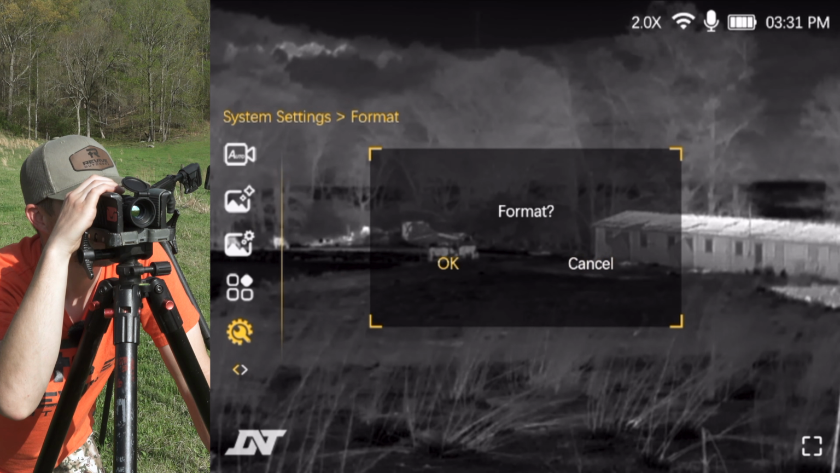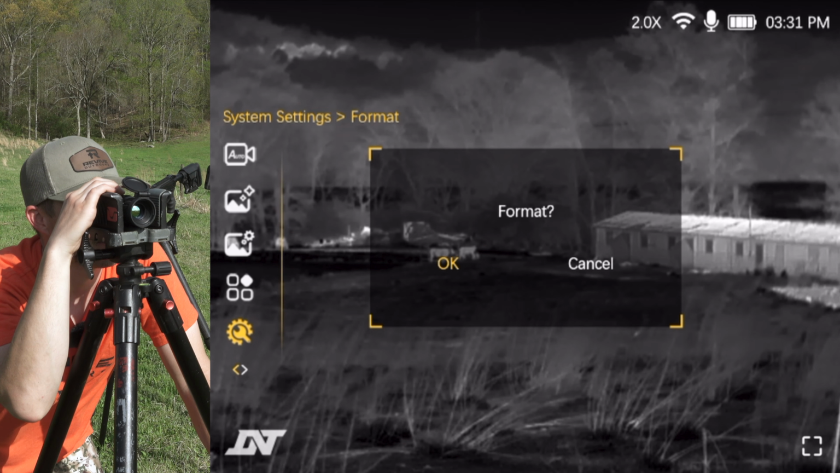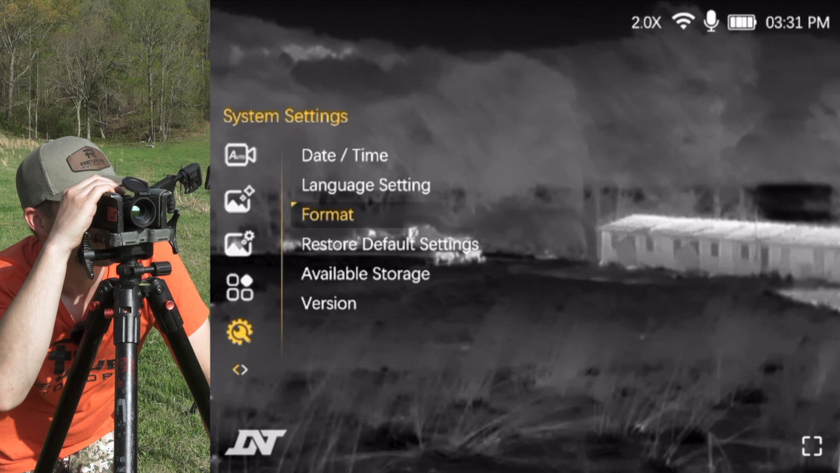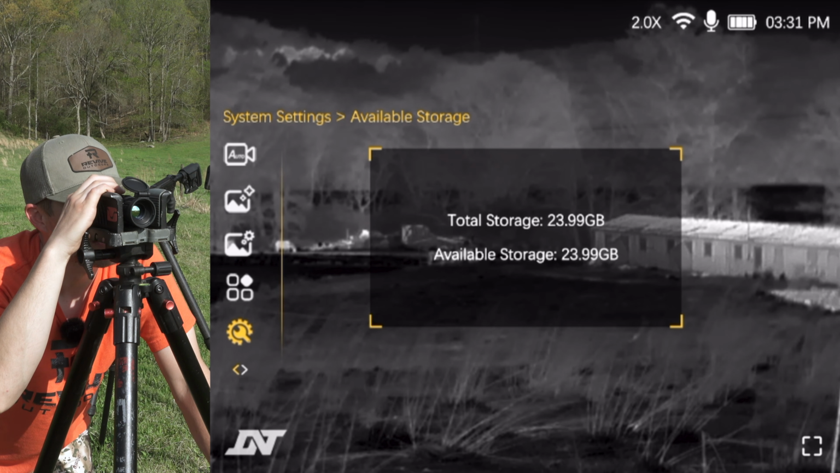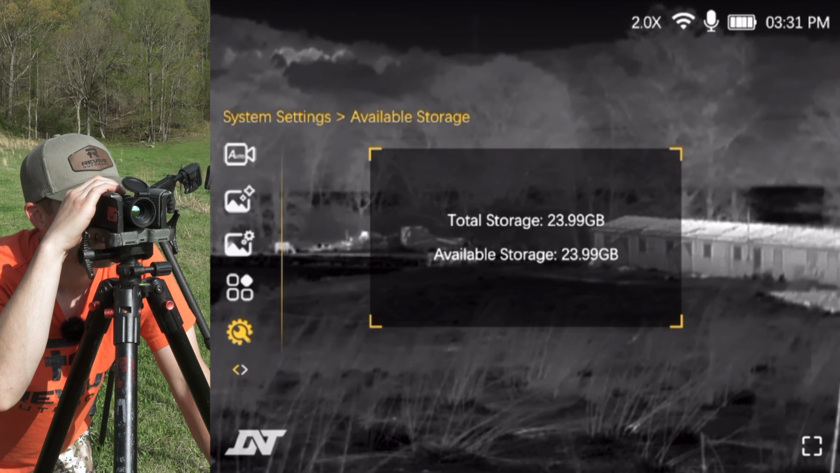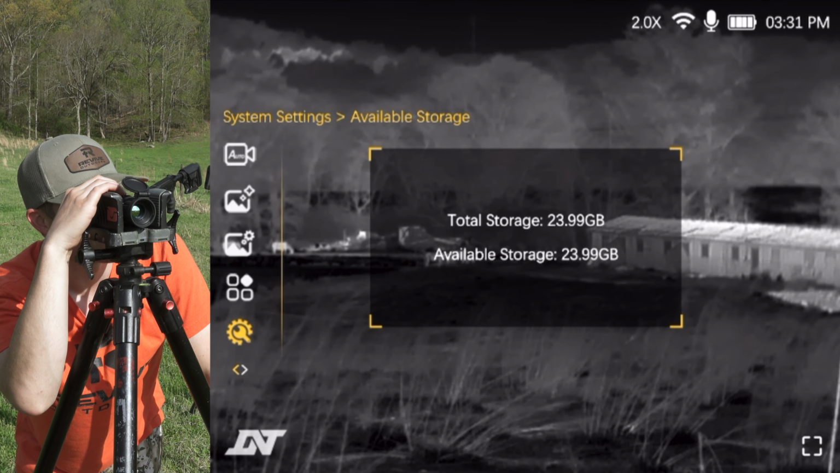And so you can go in here and you can format it. It's automatically going to be on cancel, so you don't accidentally remove any images. You're going to hold down that menu button to reformat it. Once it is formatted, it'll go back to here. You can always go down and check your available storage. It does come with a built-in storage, so you don't have to worry about providing an SD card for the scope to get your recordings done, but you can always come and check this to see if you're getting full, or you can look at it through the app.